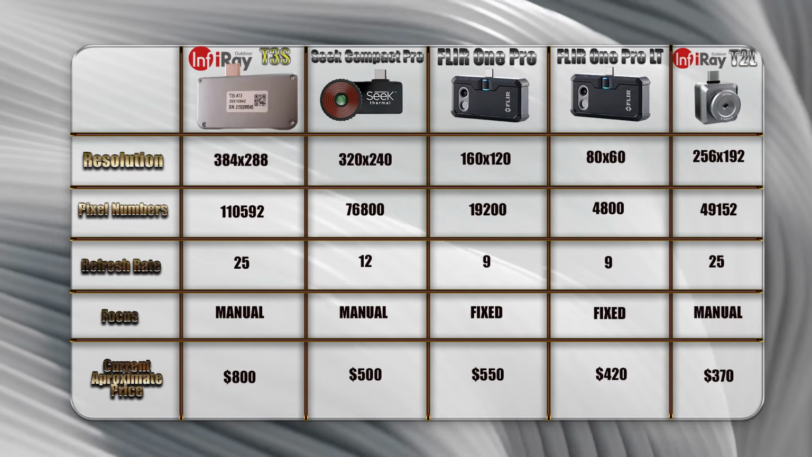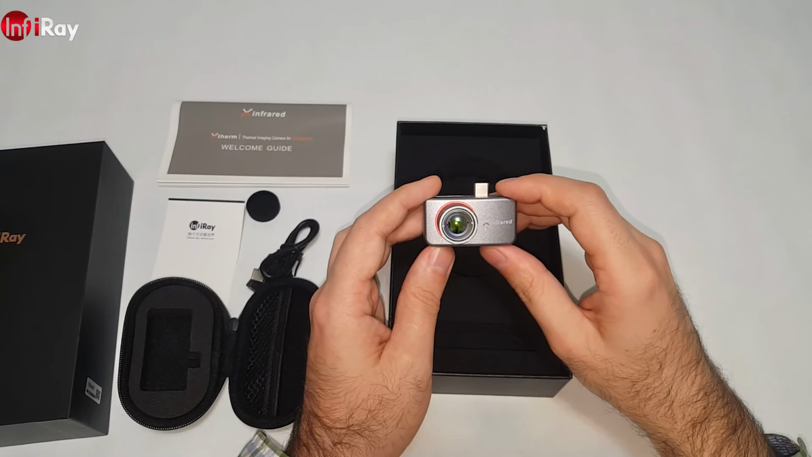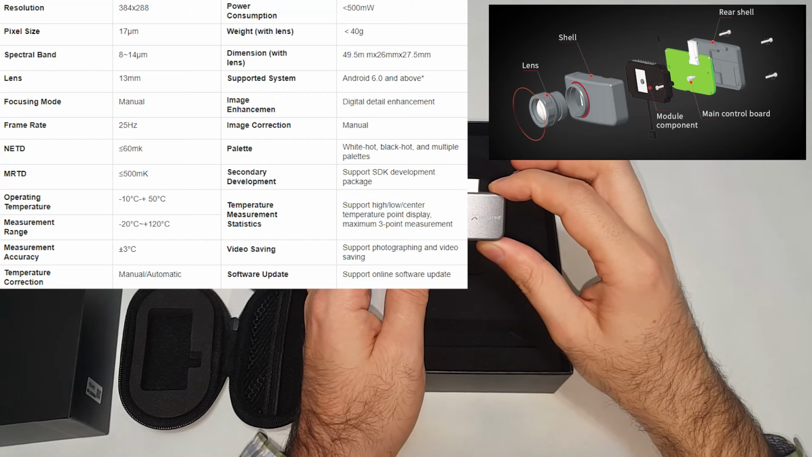So the T3S is really the best phone thermal camera you can commercially buy at this moment. The price is well justified.